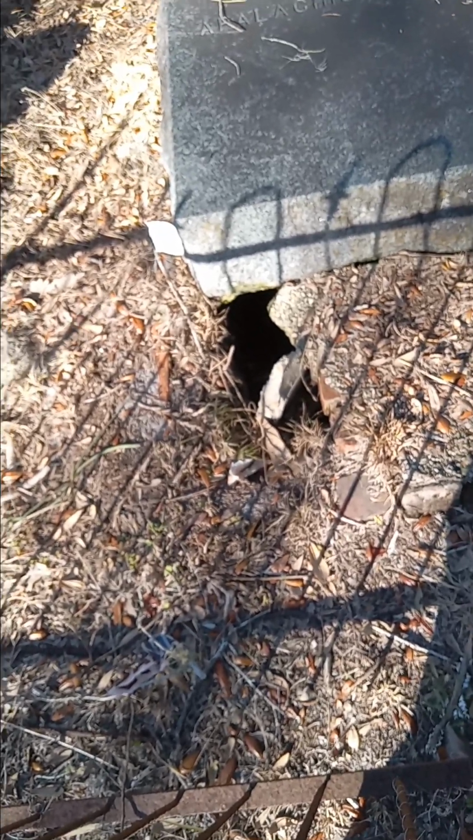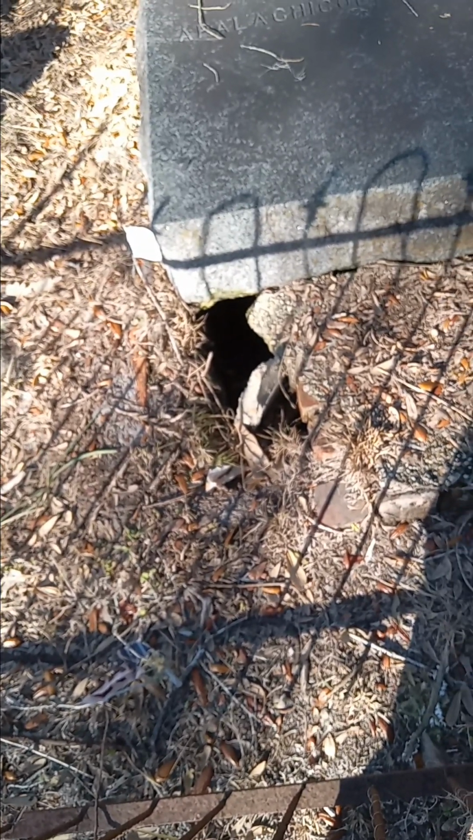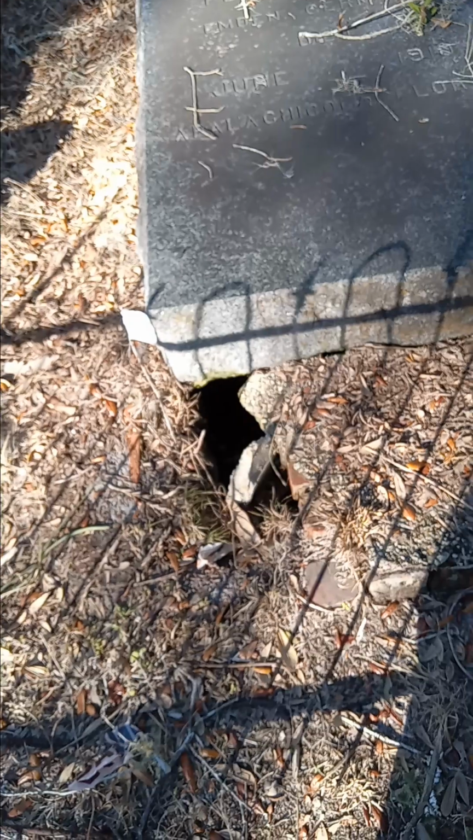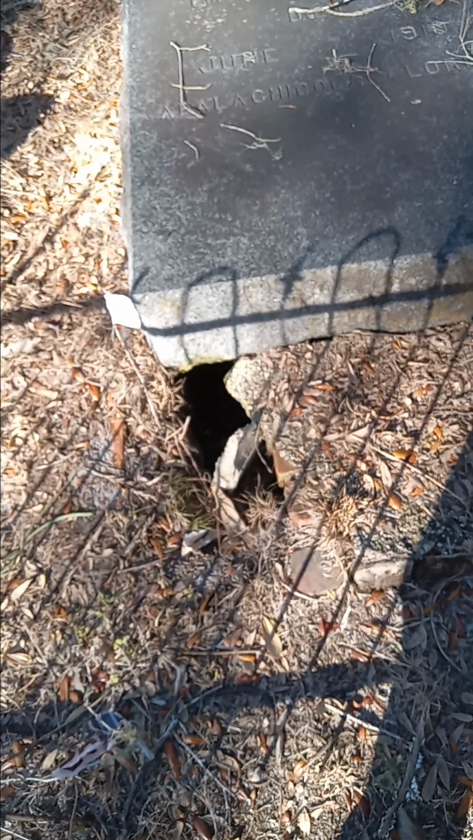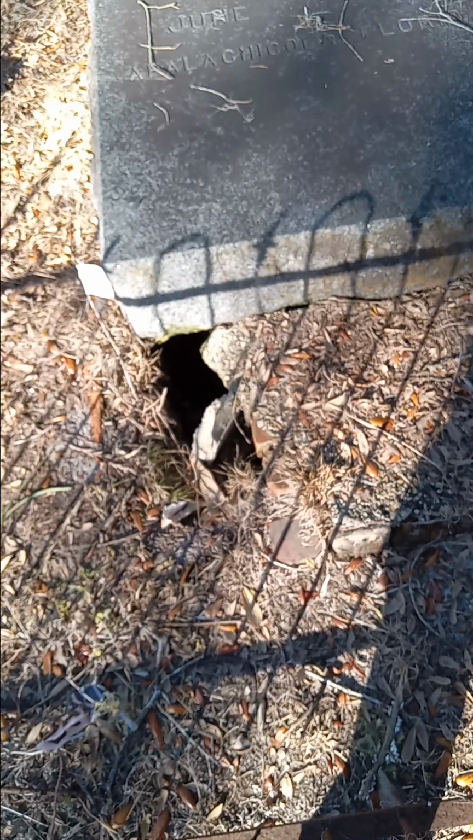This is Paranormal Short Session 1 by Keith Evans at the Chestnut Street Cemetery in Apalachicola, Florida. Today is Wednesday, the 8th of January, 2024.